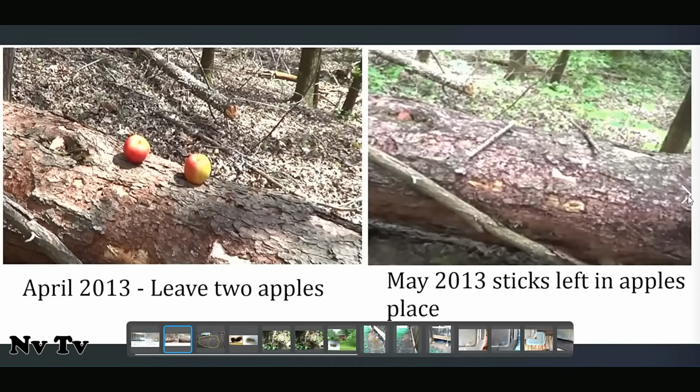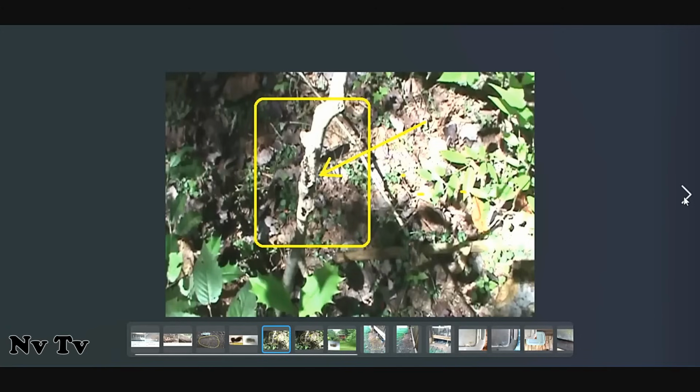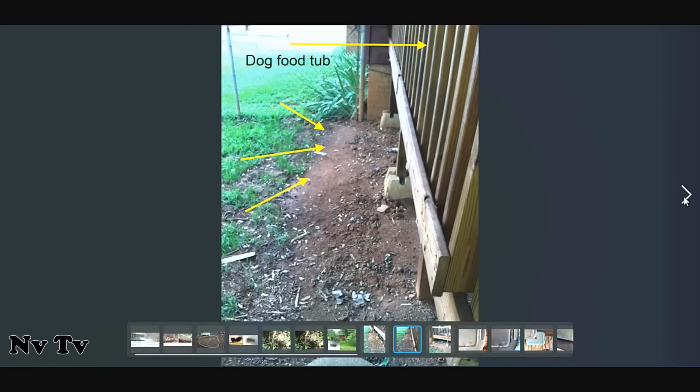And then this was just a replacement. I always thought this was interesting. I left 2 apples in April and came back and they gave me 2 sticks. Not a very fair trade. I'll come back to the hair here in a second.